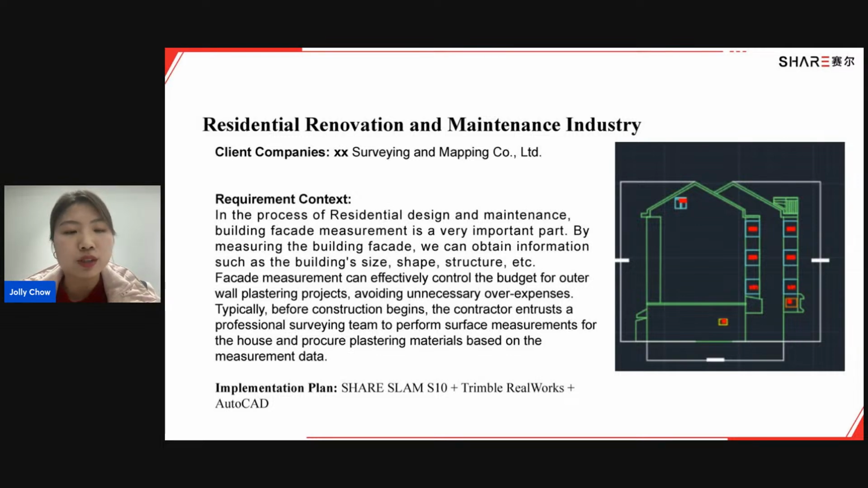And the professional surveying team that I just mentioned, who are in charge of the surface measurements, are the typical users for this industry. One of our clients, a surveying and mapping company, utilizes ShareSLAM S10 together with the software Trimble RealWorks and AutoCAD to provide an innovative solution for the renovation and maintenance industry, a new choice.